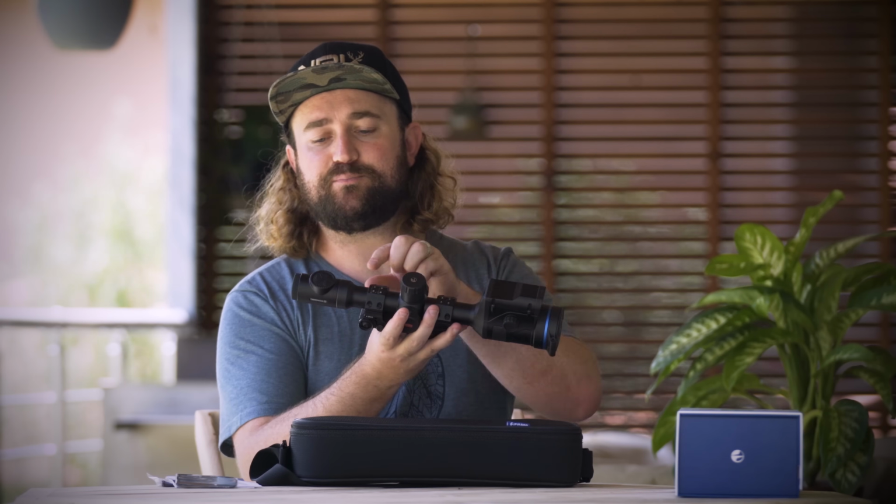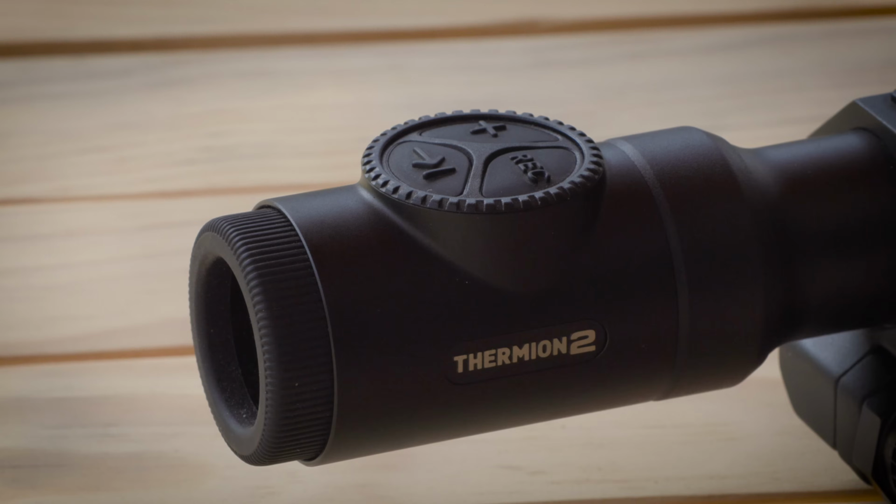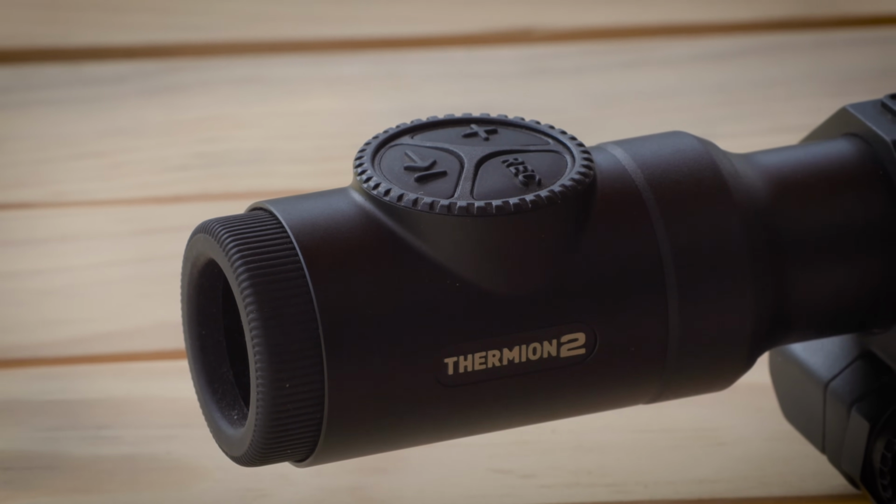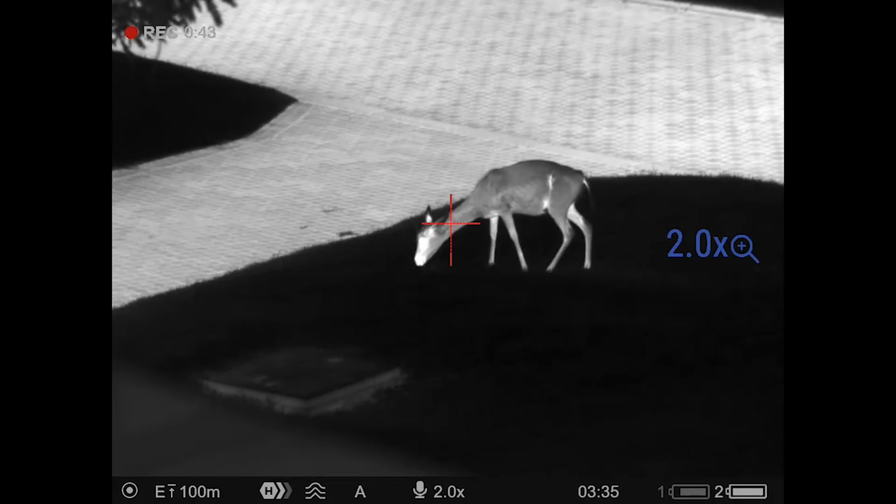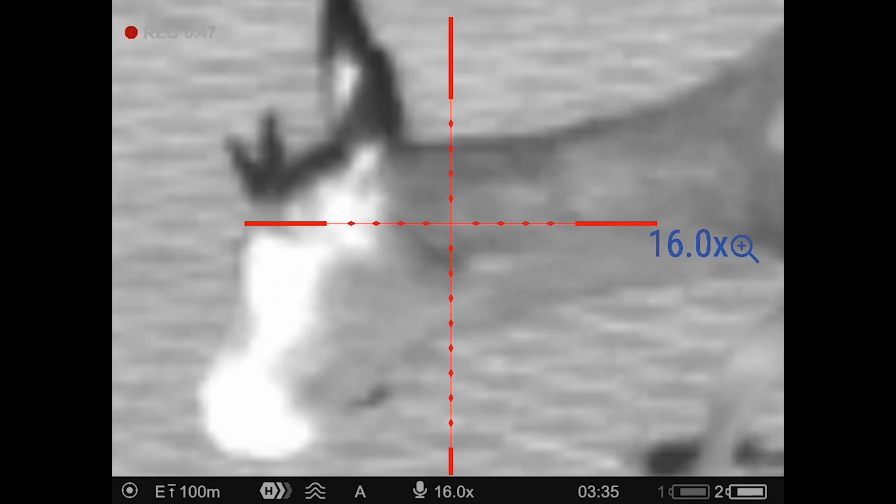Zooming can be done by pressing the plus at the back of the scope here, and pressing it again will take you from 2 to 4 to 8 or 16, sort of jumping between those magnifications. If you want more control of your zoom and finer adjustments, once you've pressed this and brought the zoom feature up, you can then use the side knob over here and zoom in or out like this. But I found jumping between those different settings is much faster, and it does the job just fine.